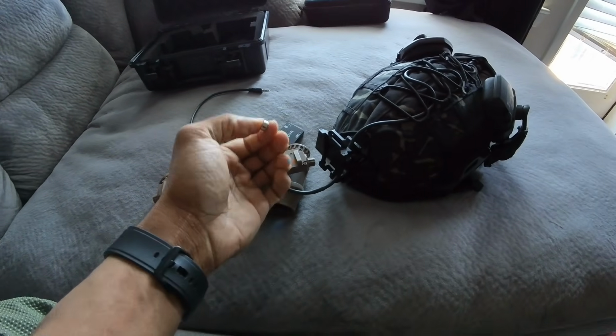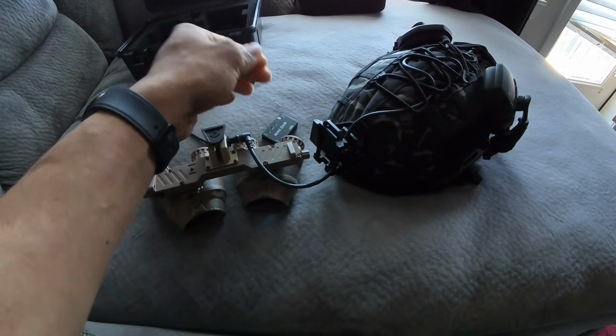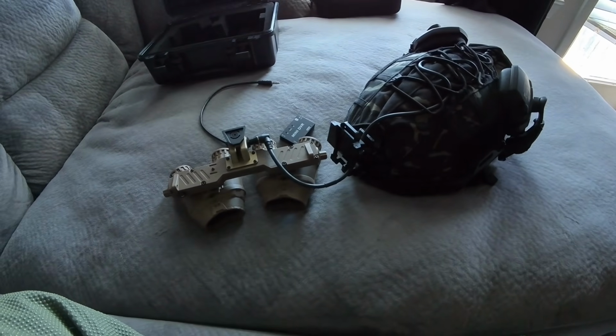Having to carry the stupid battery around if you want to change the color and the brightness is a problem, because like I said, I'm trying to touch it to the housing and I dropped it, and I don't know why they did that.